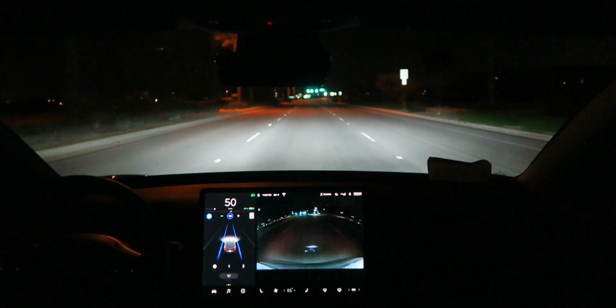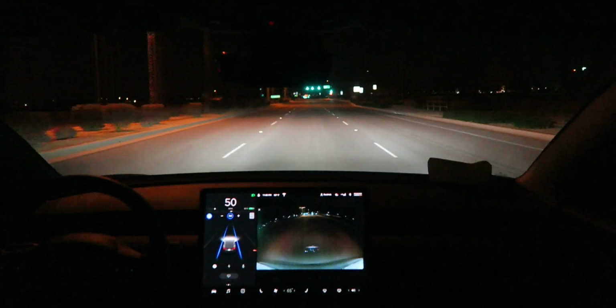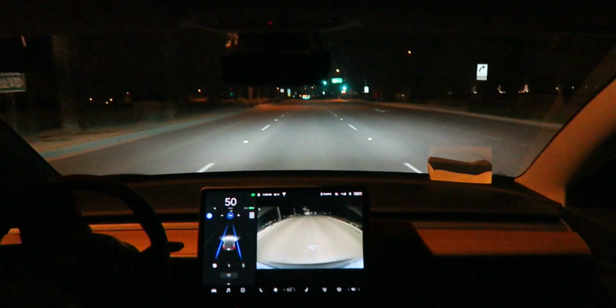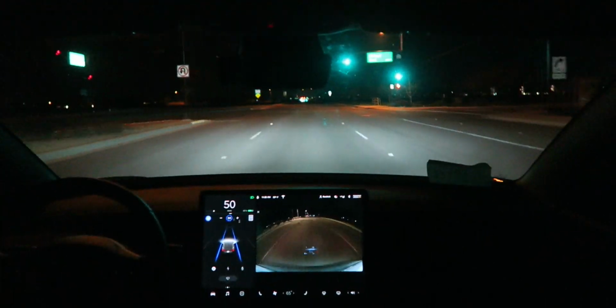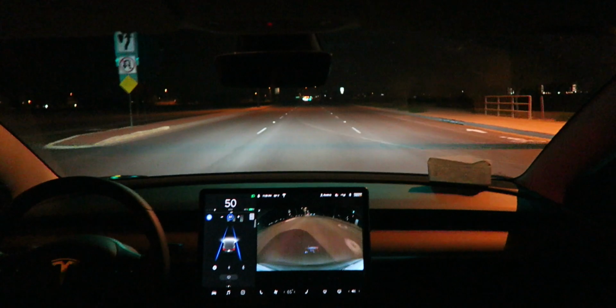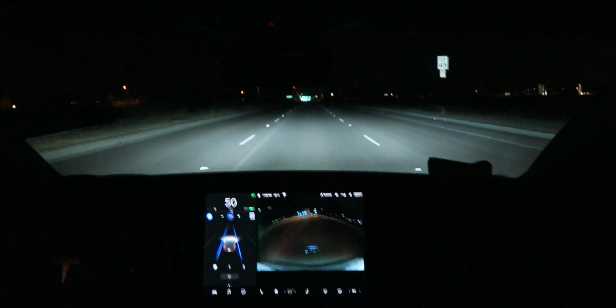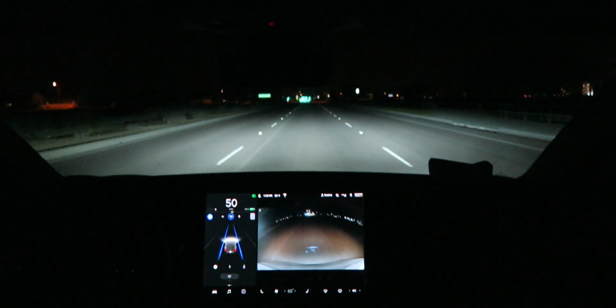See, everything is just so dark. But Autopilot can see. I hope you guys can see. If you guys can see, I guess Autopilot can see. I'm really curious how well these cameras can actually see, because the dash cam footage is not that great. But I heard that is overly compressed footage, so it's possible that it's a lot better when it's actually navigating.